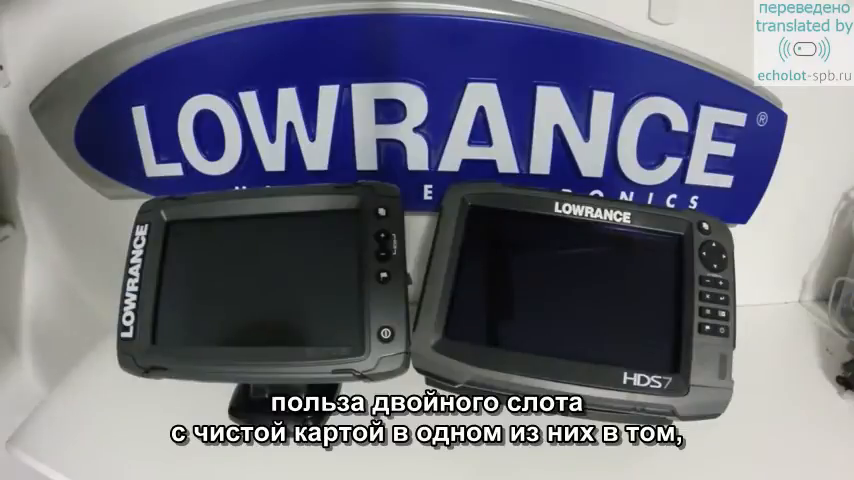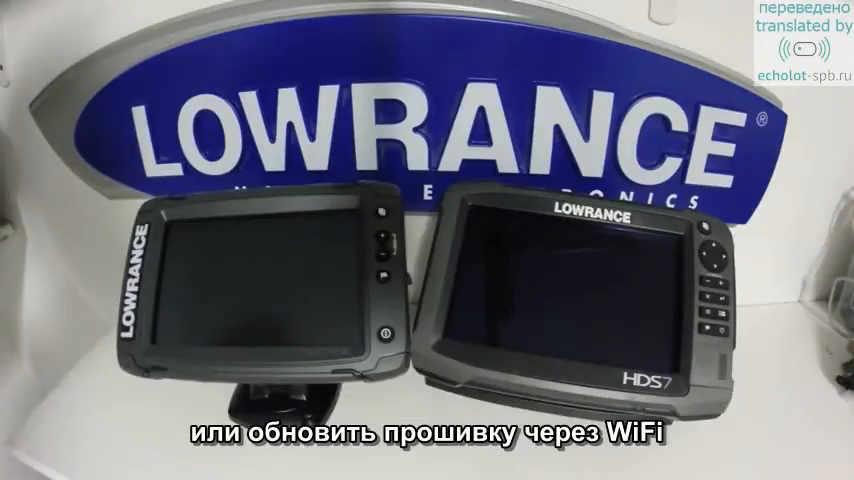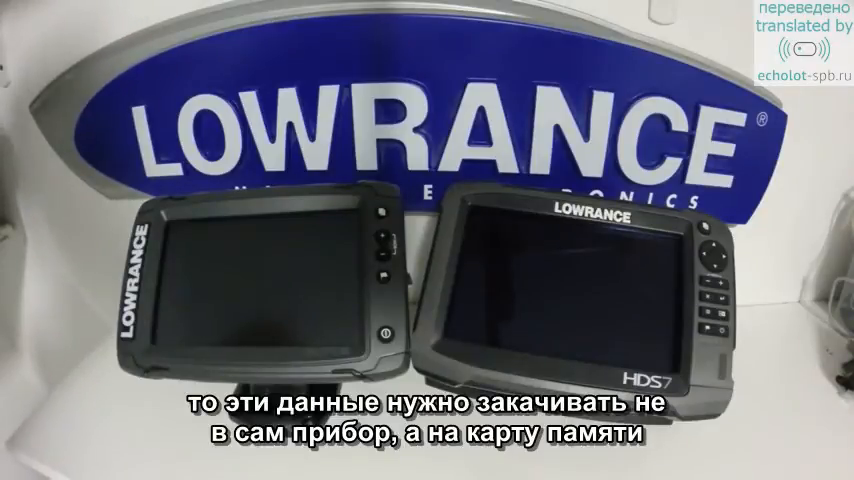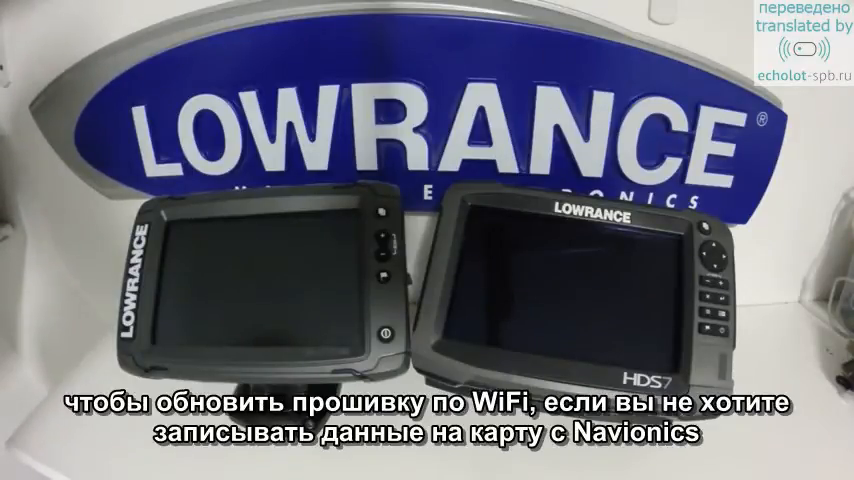The benefit to having the dual card slots and having a blank card in there is you will require that to download any information such as Insight Genesis mapping or to do Wi-Fi software upgrades. Those will not transfer to the unit itself. It will require a card in the card slot. So you would have to remove your Navionics card and insert a blank card into the Elite Ti in order to do a wireless upgrade, should you choose not to write to your Navionics card.